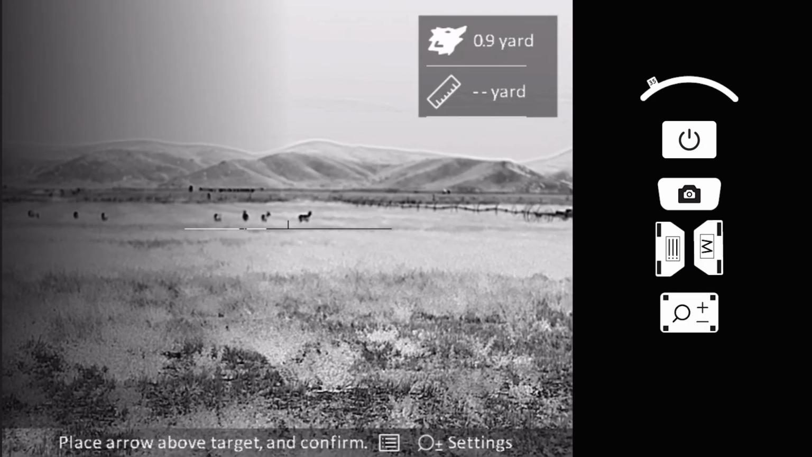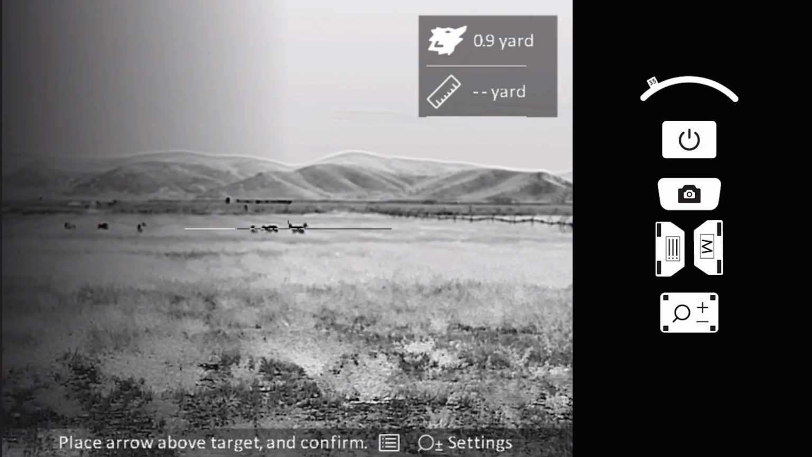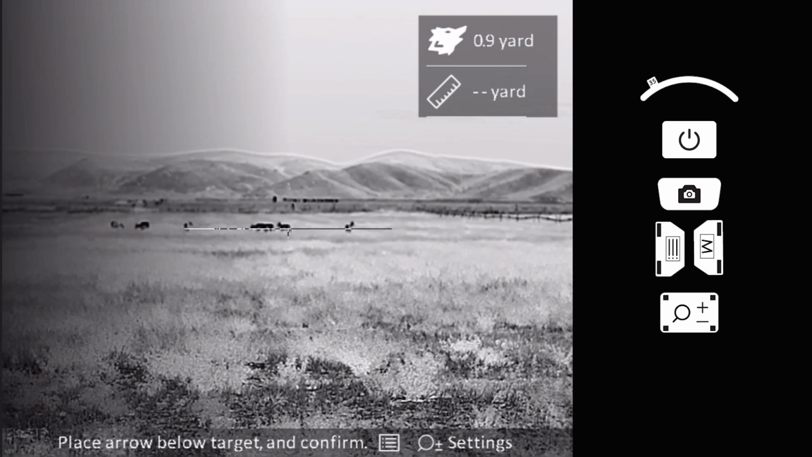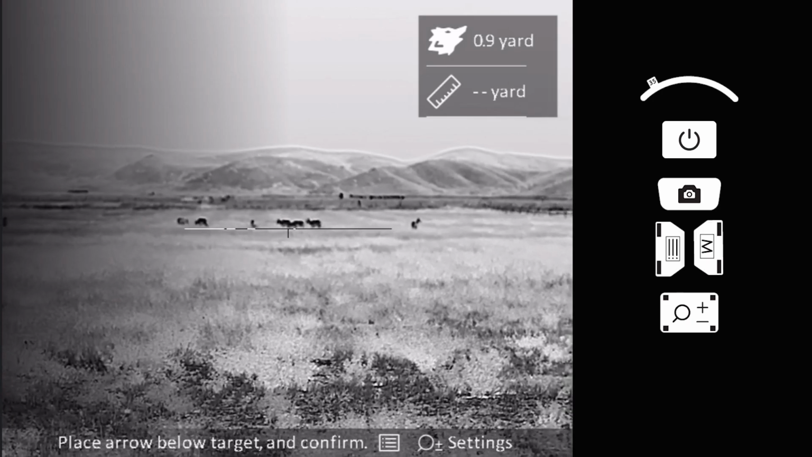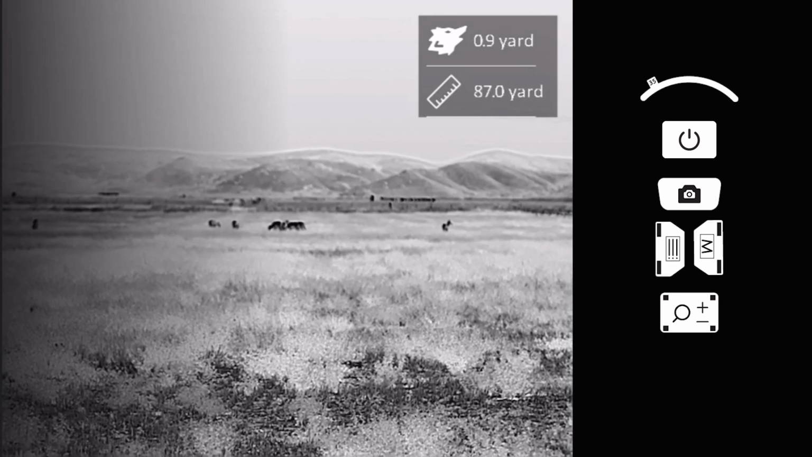The measure feature lets you estimate the distance to a target mathematically. While not a laser rangefinder, it provides a useful approximation. To use it, carefully place the arrow above the target you want to measure. While keeping the line on the target, press the menu button. Wait a moment as the scope performs calculations and displays an estimated distance.